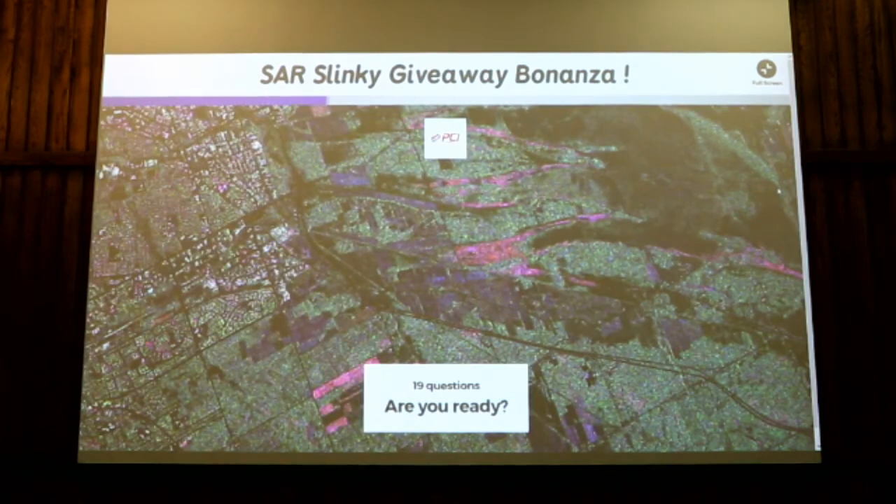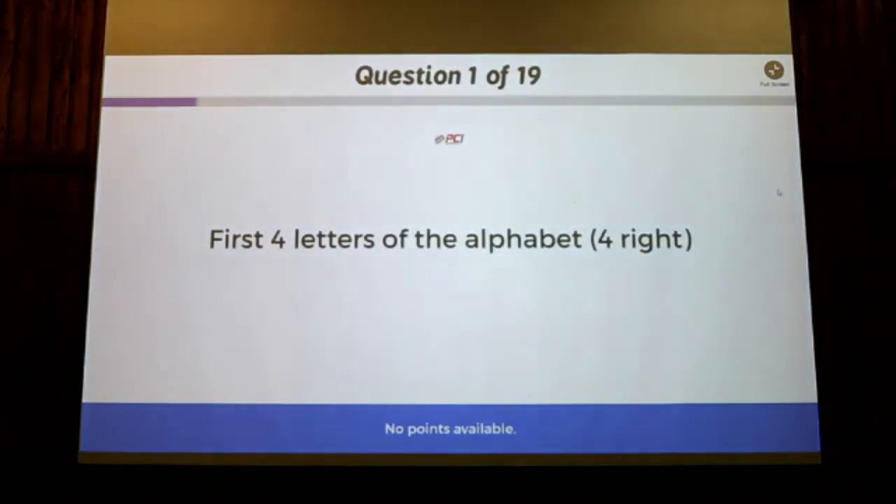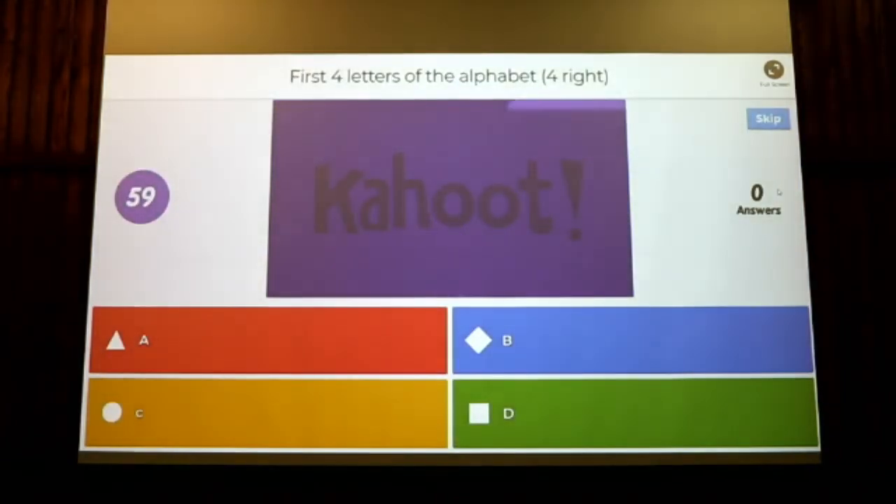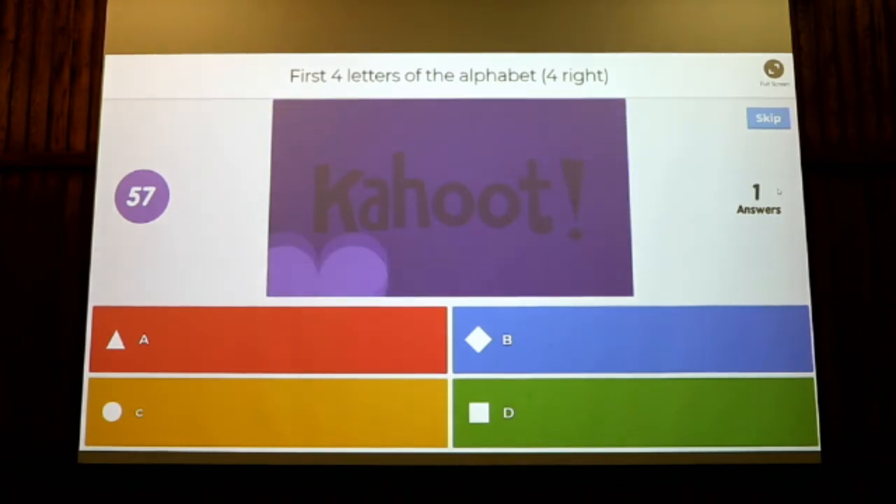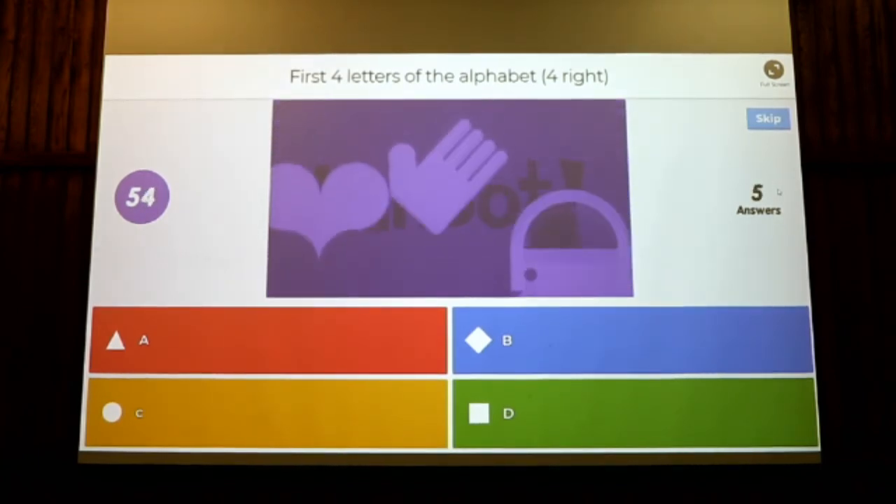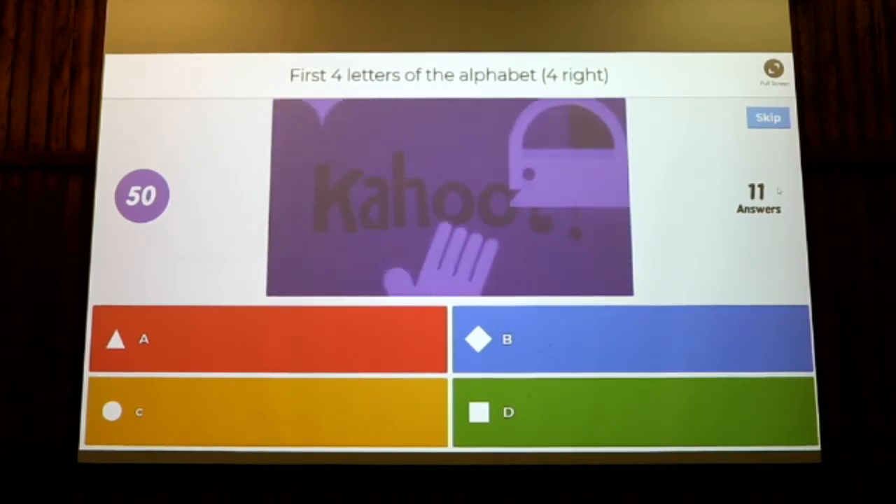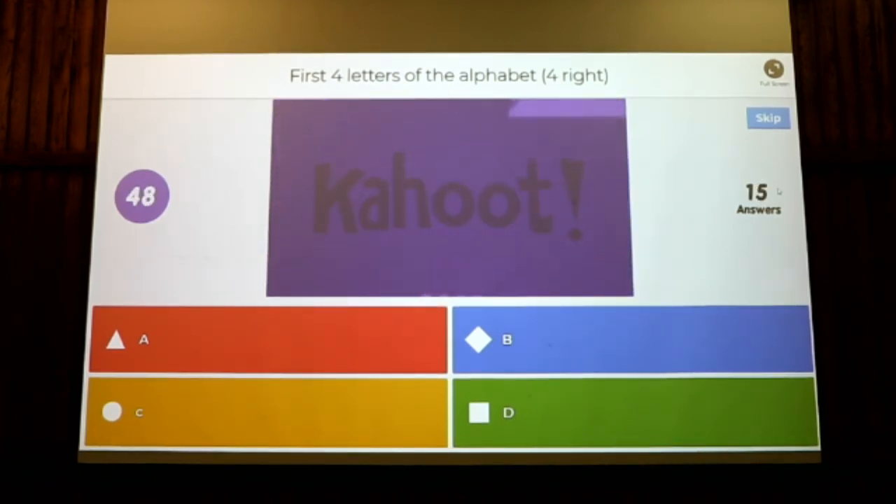Okay, so there's 19 questions. The first 2 for no points. So the first question is, what are the first 4 letters of the alphabet? 4 answers are correct. So on your phone or on your computer, you'll see 4 things like this, and you can select any one. In this case, all 4 are right, because A, B, C, or D are all the first 4 letters of the alphabet.